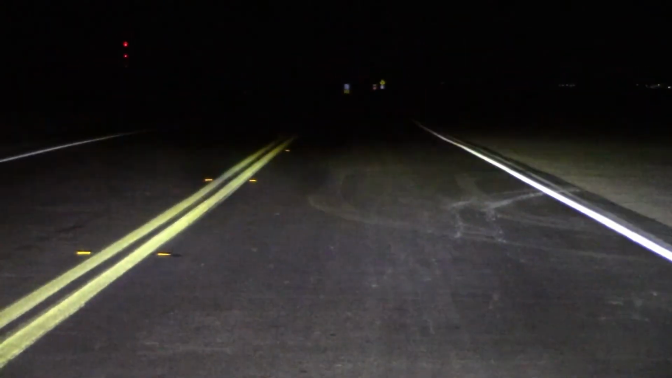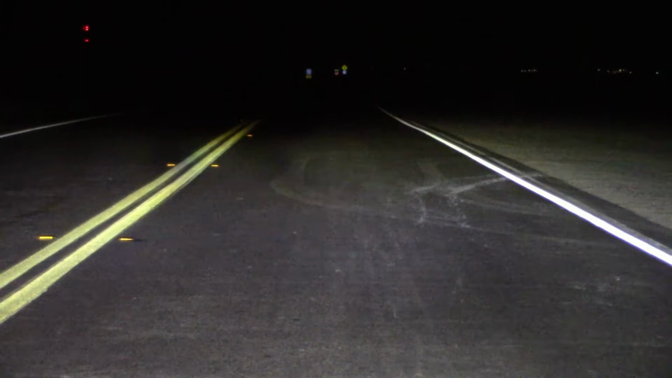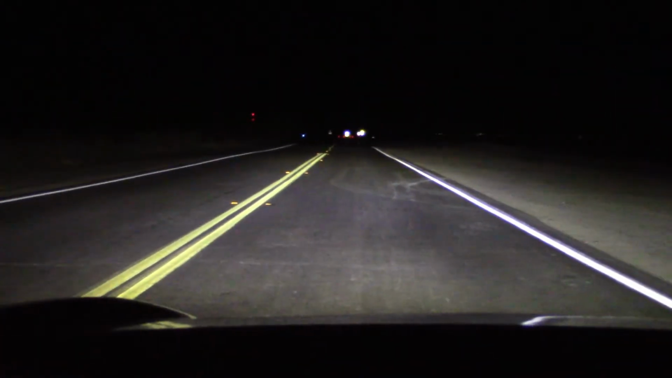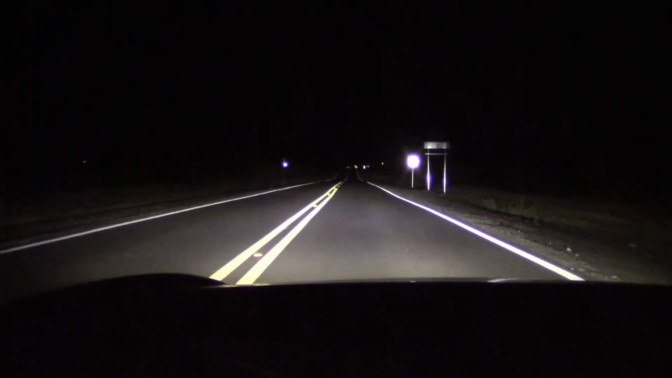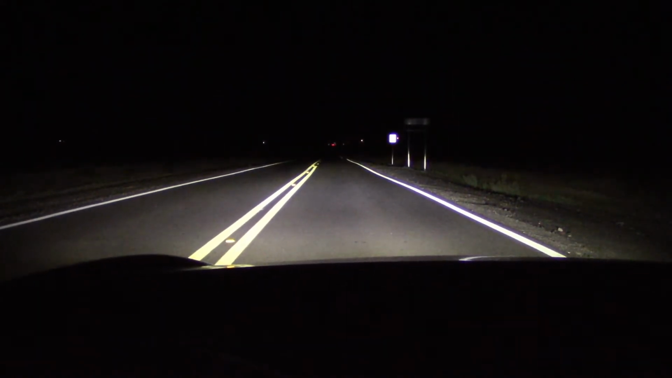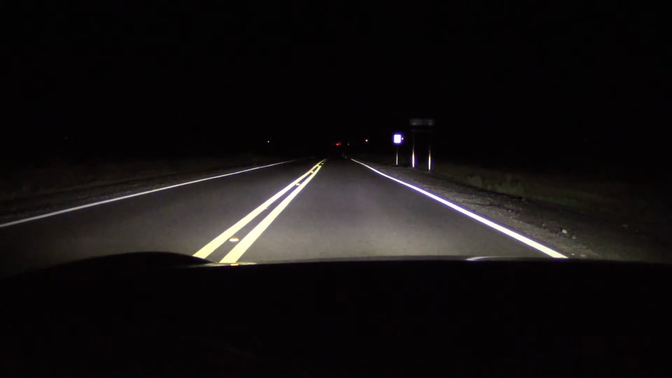We go to low beam. Cuts off around halfway. Obviously, these are not long-range lights. So let's take this on some backcountry roads and see what these headlights do in tight corners, among other environments.